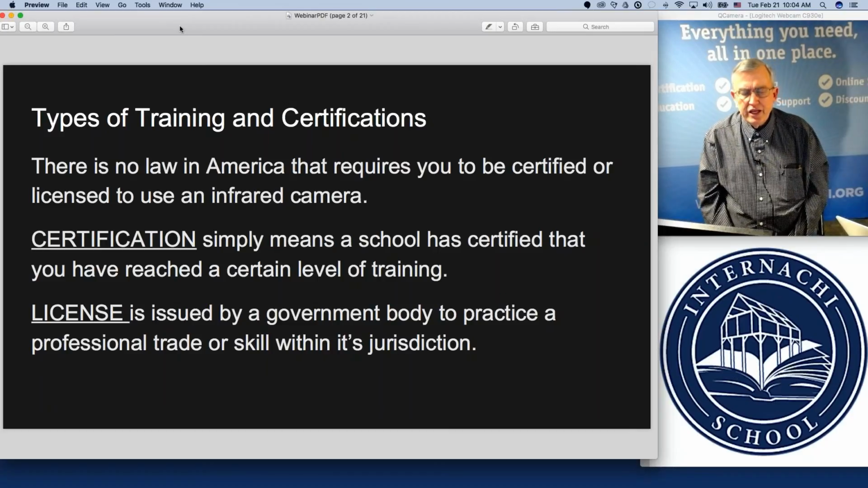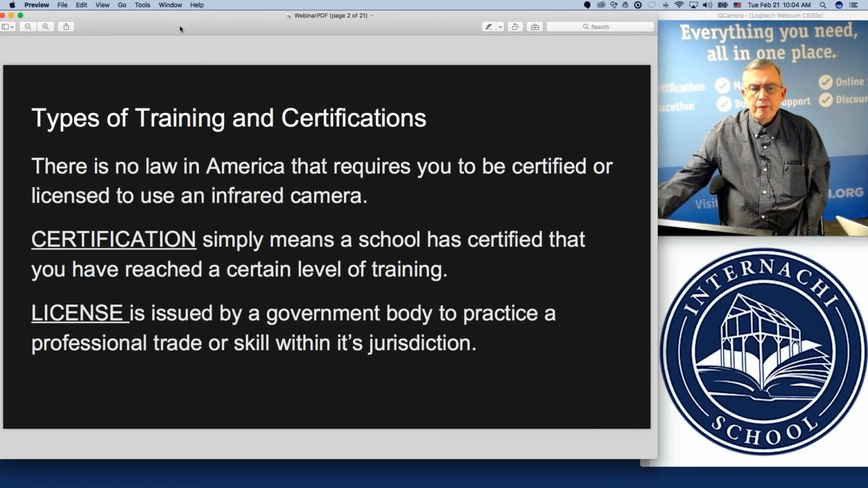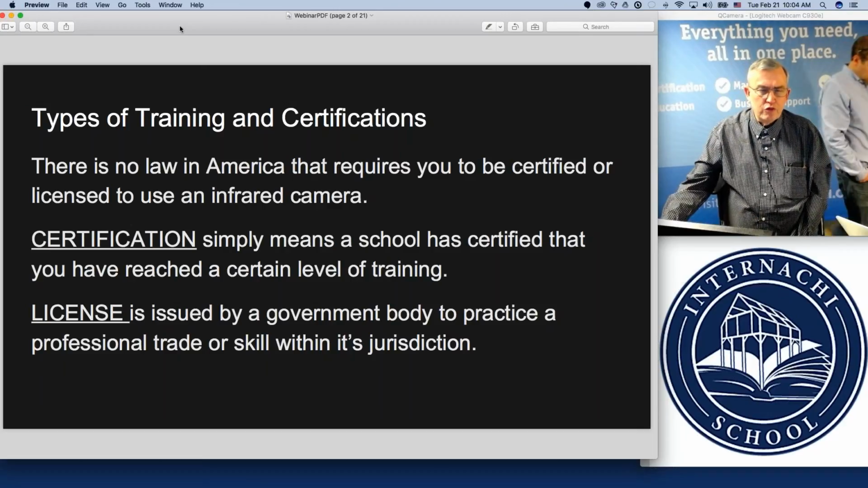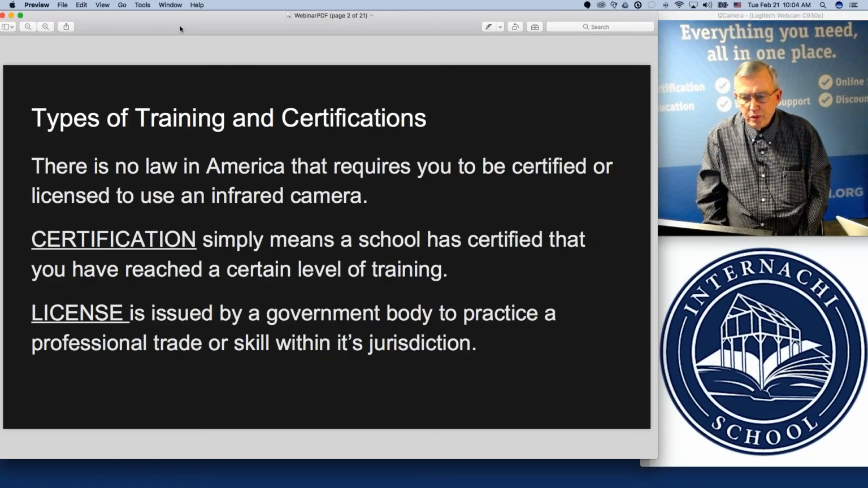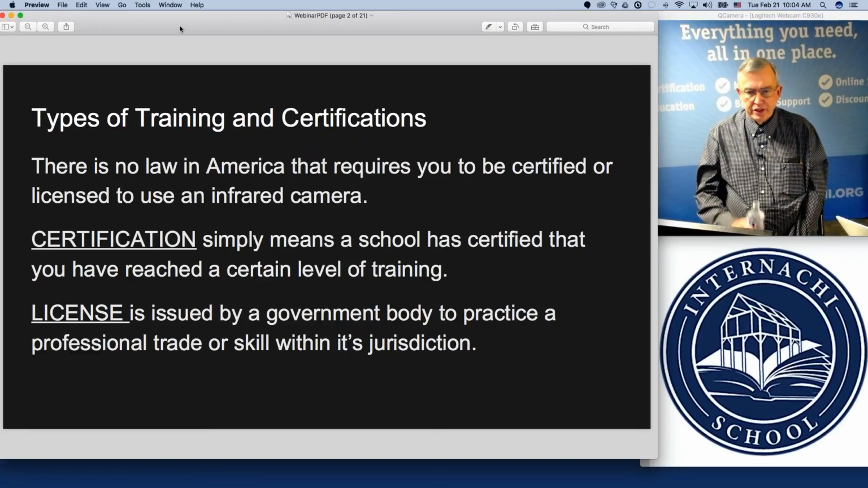But let's go over the definition of the word certification, because that question comes up so often. Certification simply means that a school certifies that you have reached a certain level of education or training. A license is when the government issues permission for you to practice a certain profession or skill within its jurisdiction.